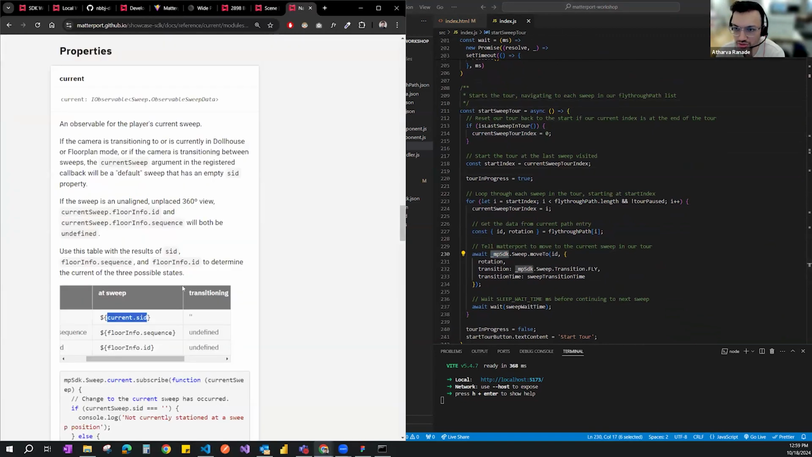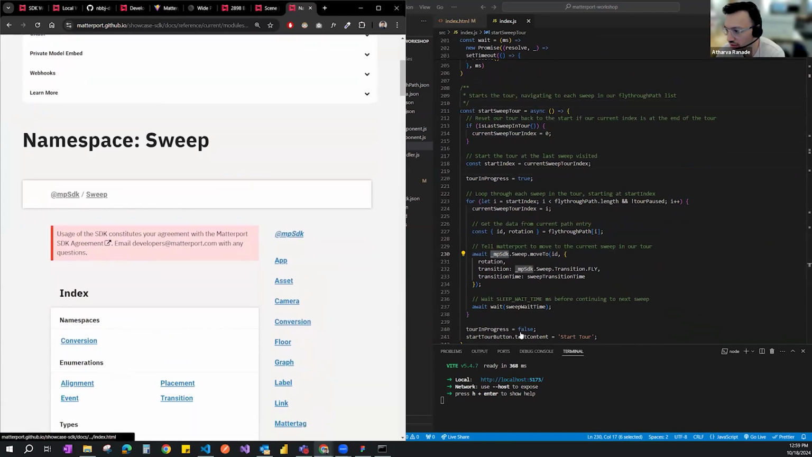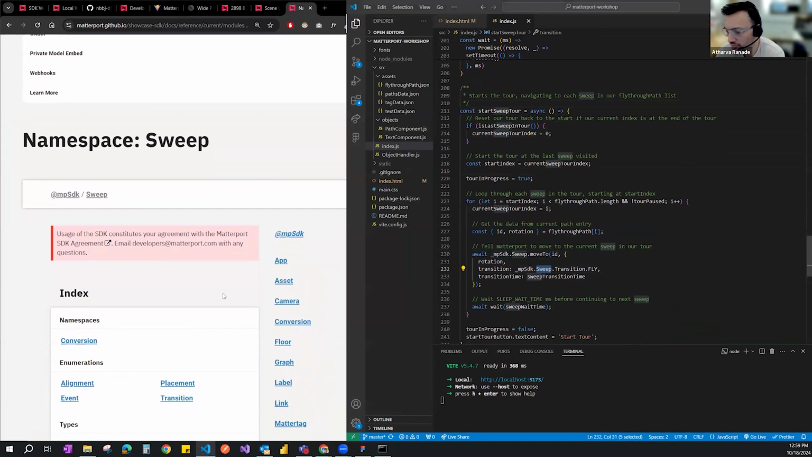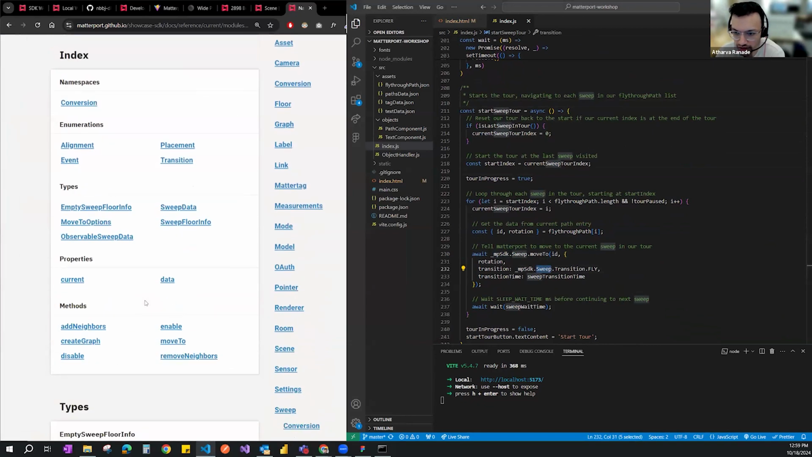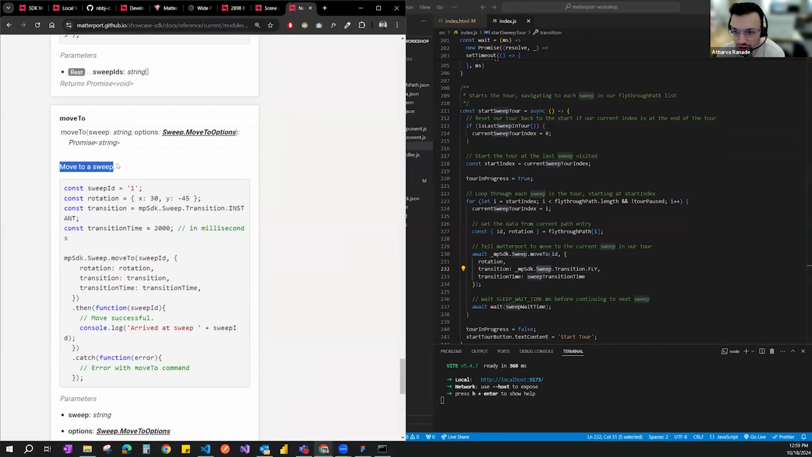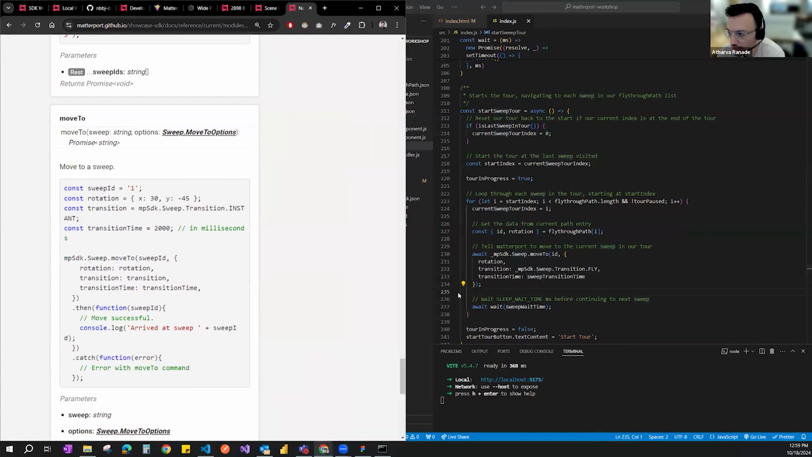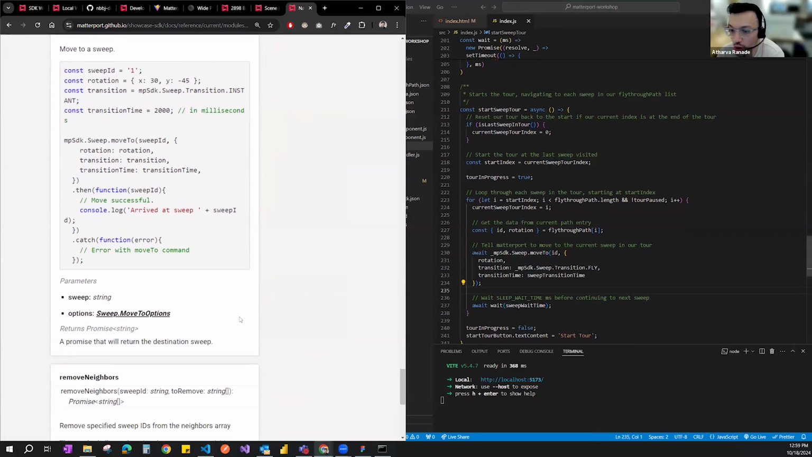If I go back to the namespace, I'm going to be in MP SDK, then the sweep, and within the sweep we're using a method called move to. When you go to move to, it says move to a sweep. So we go to move to sweep, and within move to sweep, we have a few options on how we want to move to the sweep.